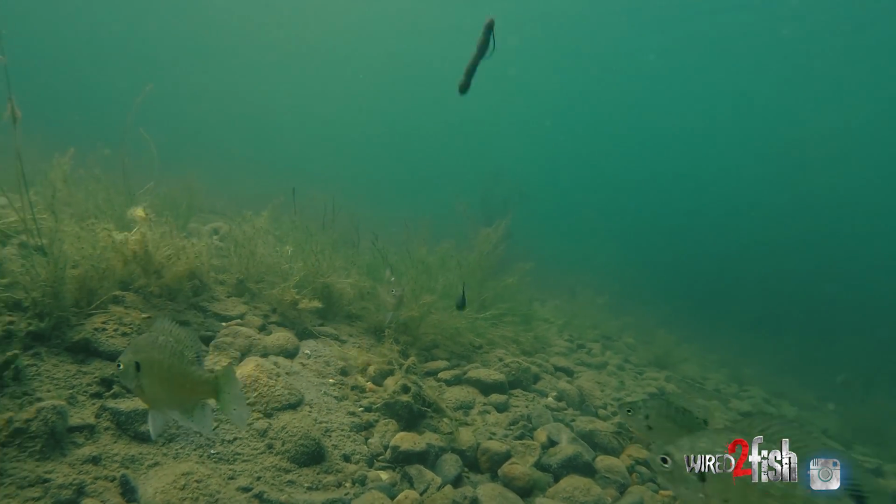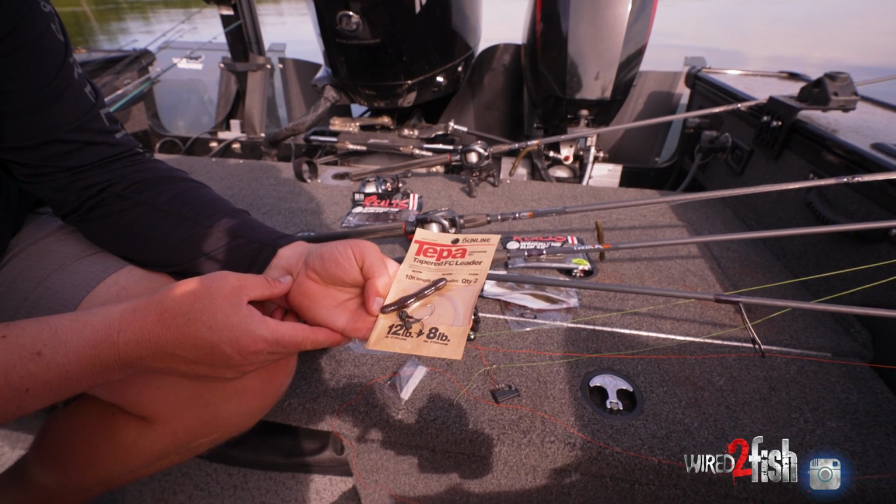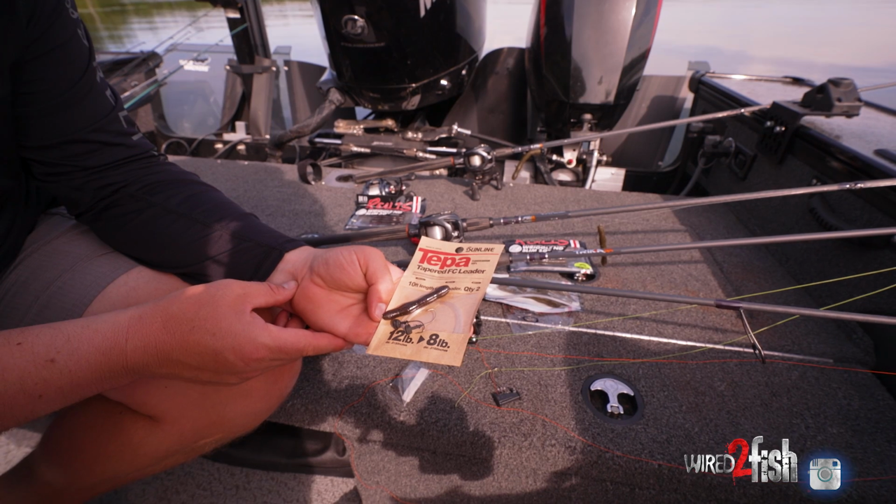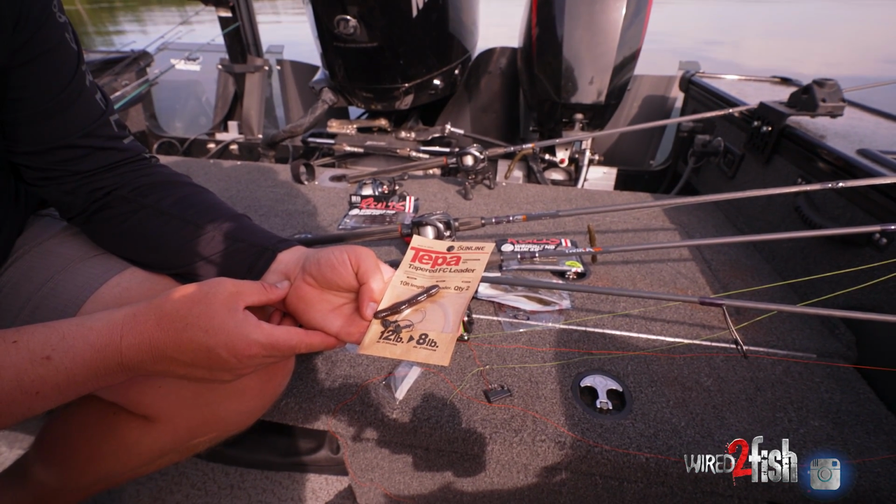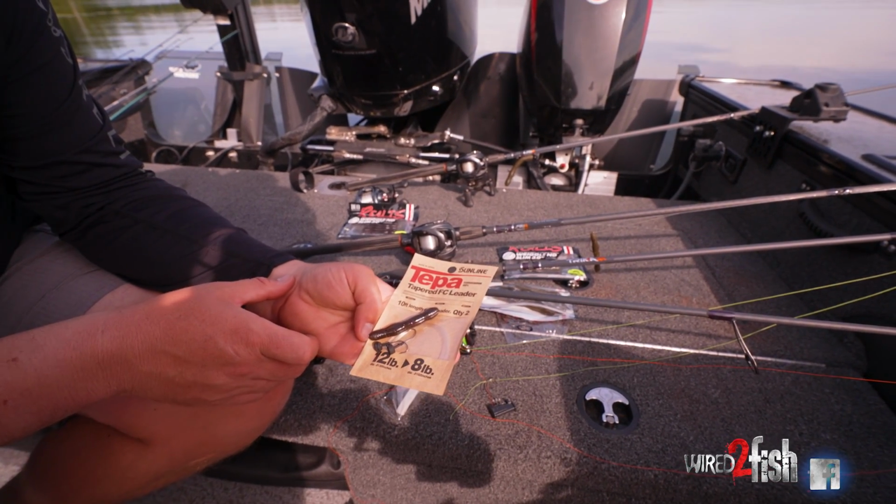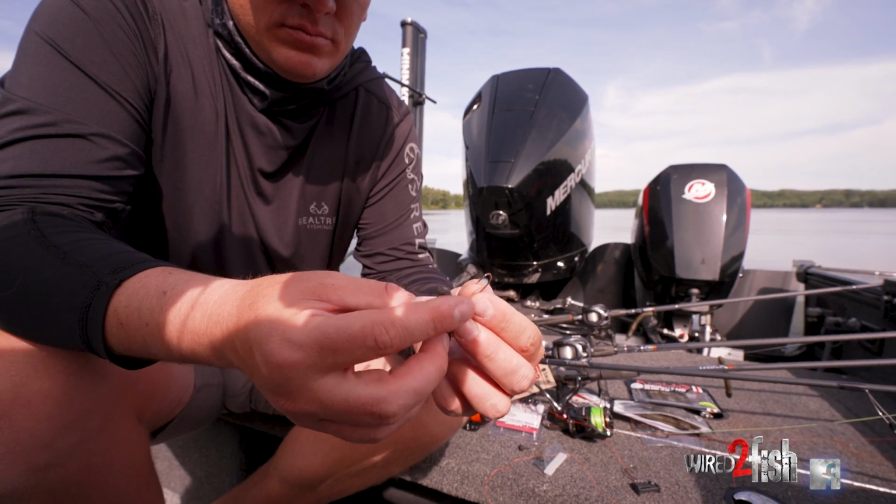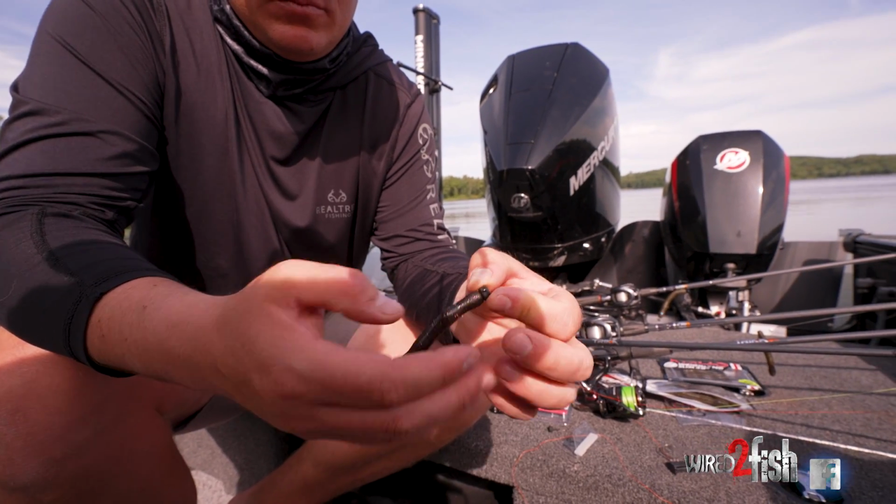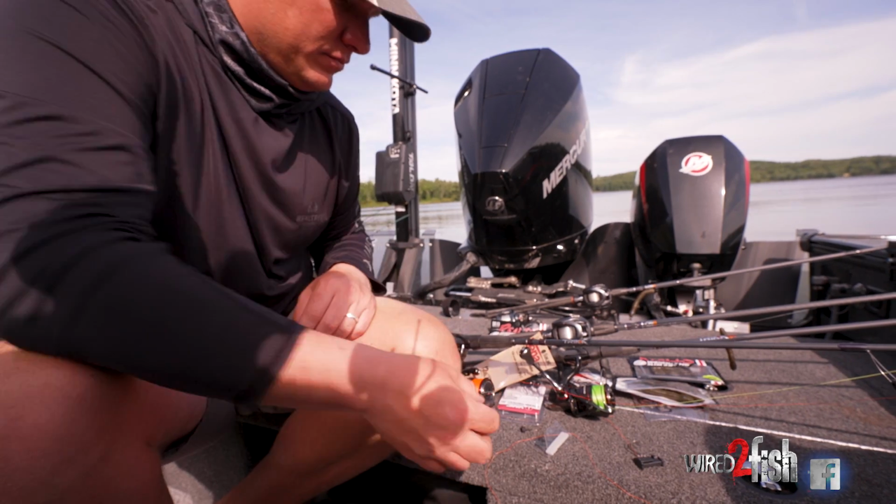So what we have here is a 12 to 8 pound tapered fluorocarbon. You have 30 inches of 12 pound, and then from 12 pound to 8 pound, you have a 70-inch transition, and then the last 20 inches of this leader material is 8 pound. So when tying up a finesse little presentation like this, if you're concerned about line visibility and not holding strength, this gives you the best of both worlds.